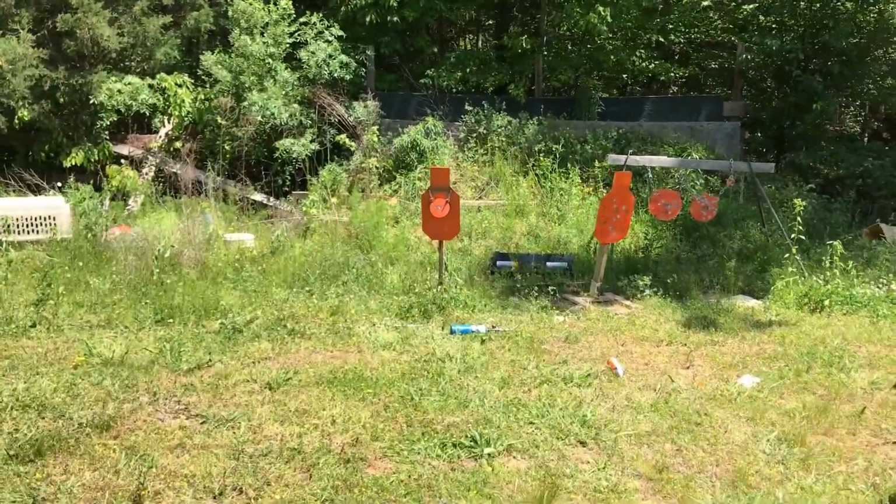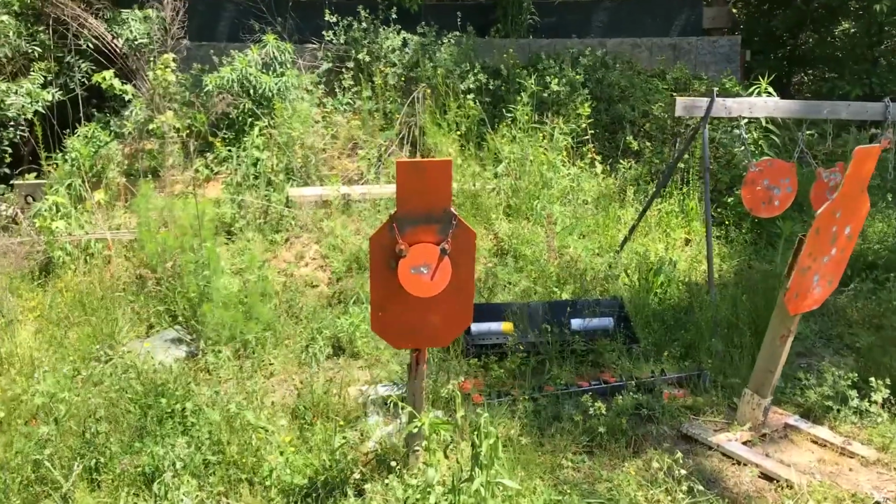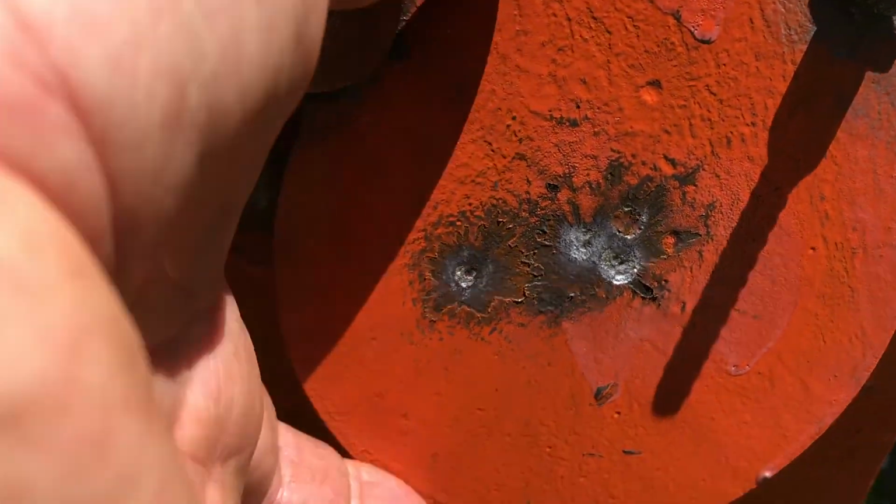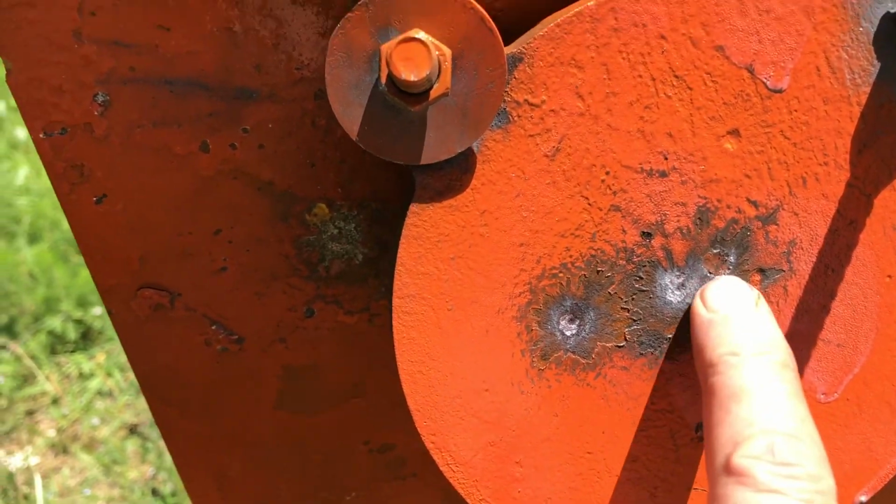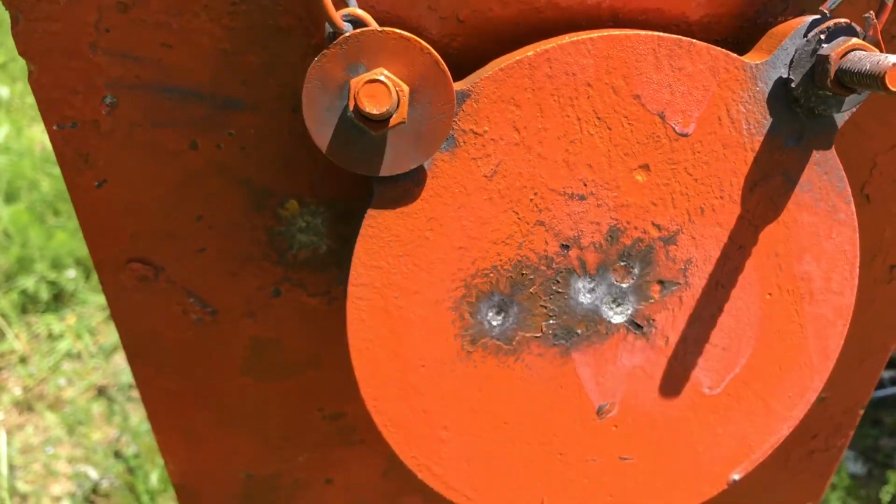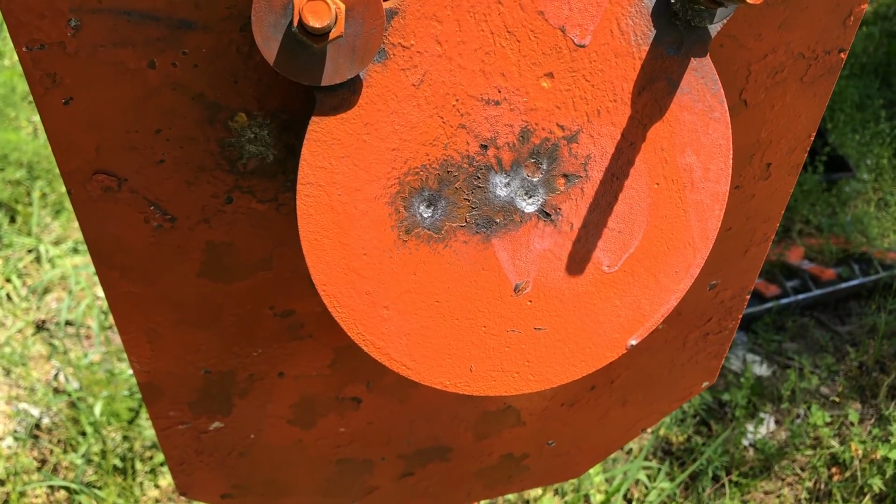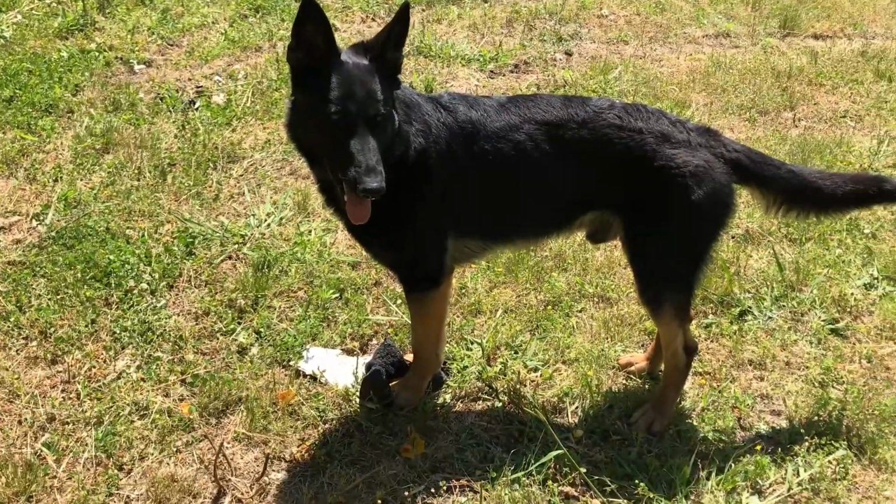Well, I'm thinking we're going to call that a perfectly zeroed thermal scope. Look at that. From 100 yards on a 6-inch plate. So I'm counting 1, 2, right down the pipe, and maybe through 1 inch. So from 100 yards through a thermal optic, I'm going to call that good. I'm going to call that not good for the local coyotes. They in trouble, dude. They in trouble.